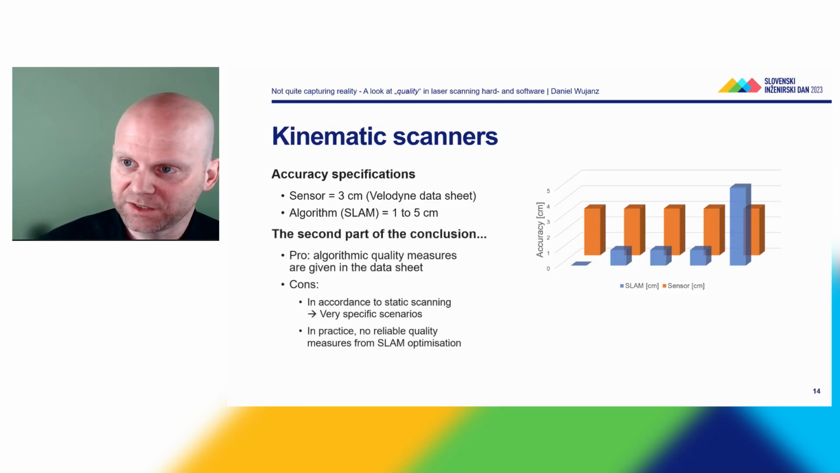So the second part of this conclusion, which was very short, is that some algorithmic quality measures are given in the data sheet. The problem is, just as with static laser scans, I have no clue what kind of scenario, what kind of survey configuration they are referring to. The problem in practice is that there are no reliable quality measures from SLAM optimization.